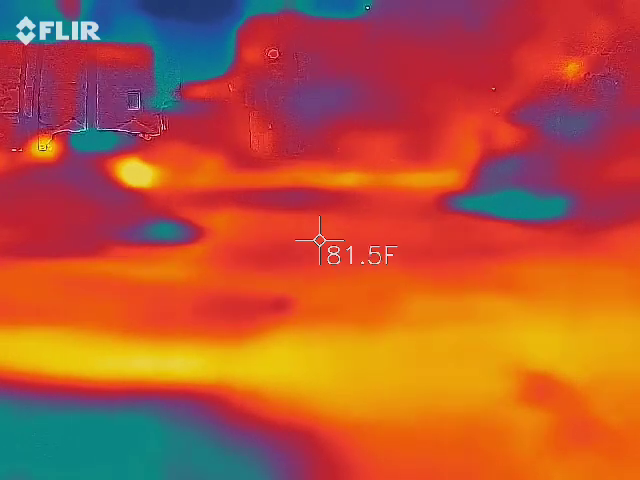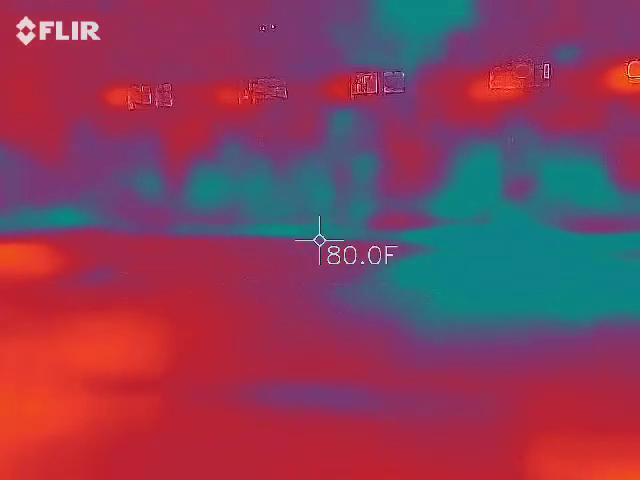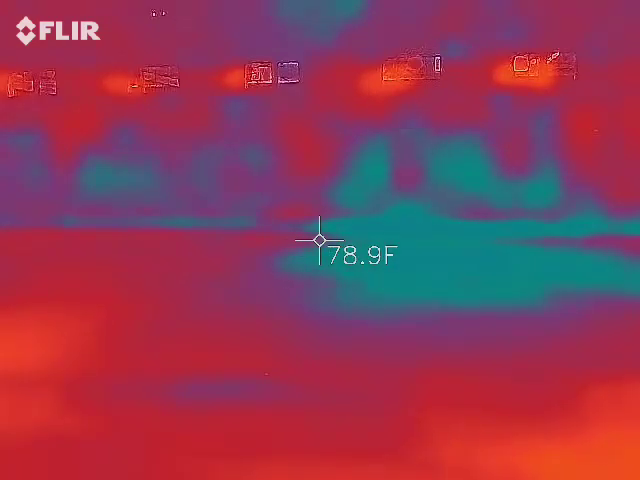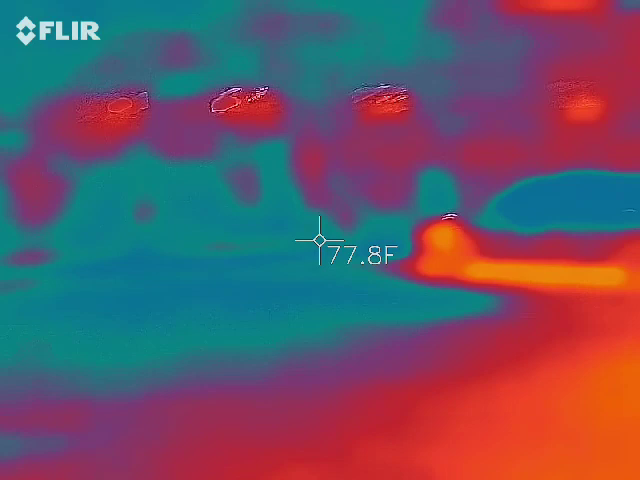Type of animal inside that barn. I'm not hearing anything, are you?